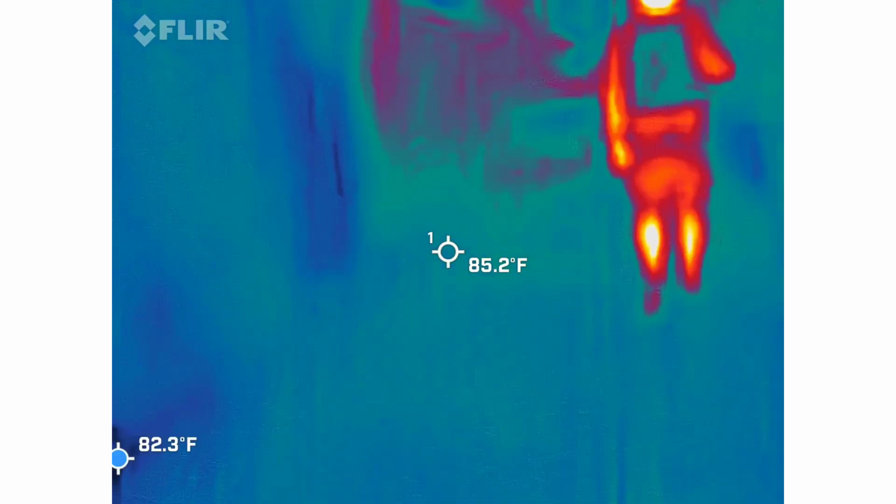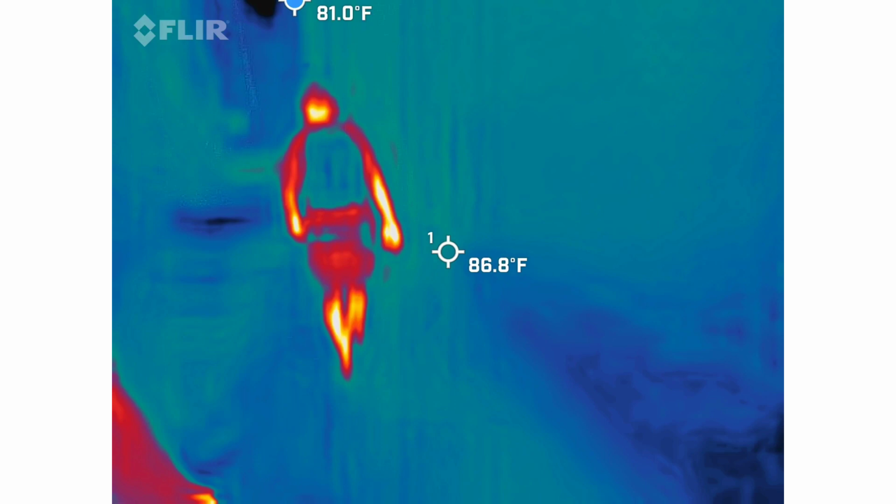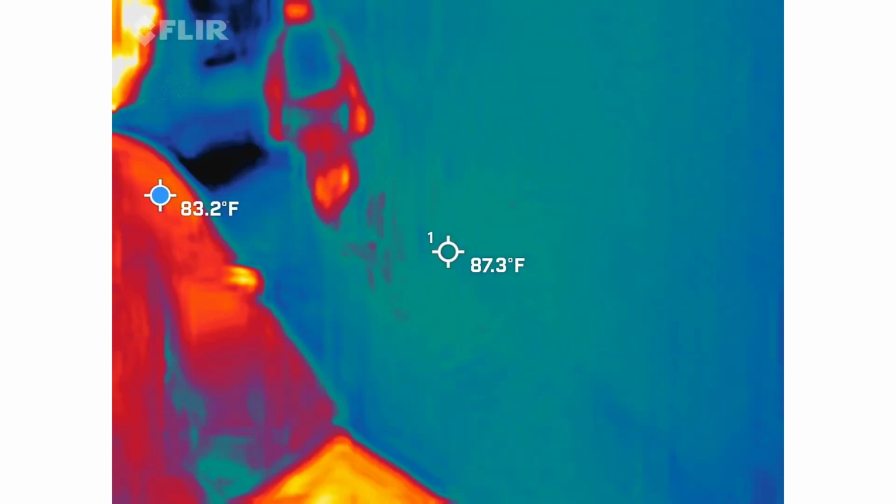Why is this alley so cold? Like everything in this alley. I will love it. That corner is freezing. Where? That one. That one? Back there.